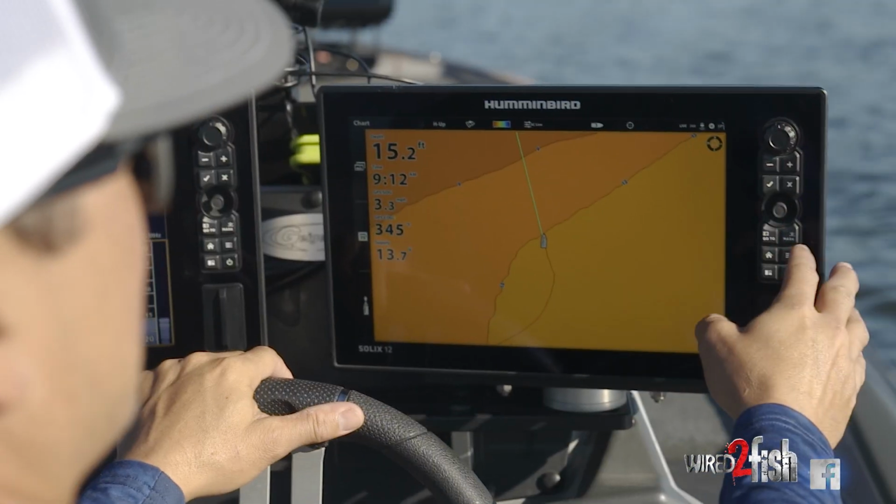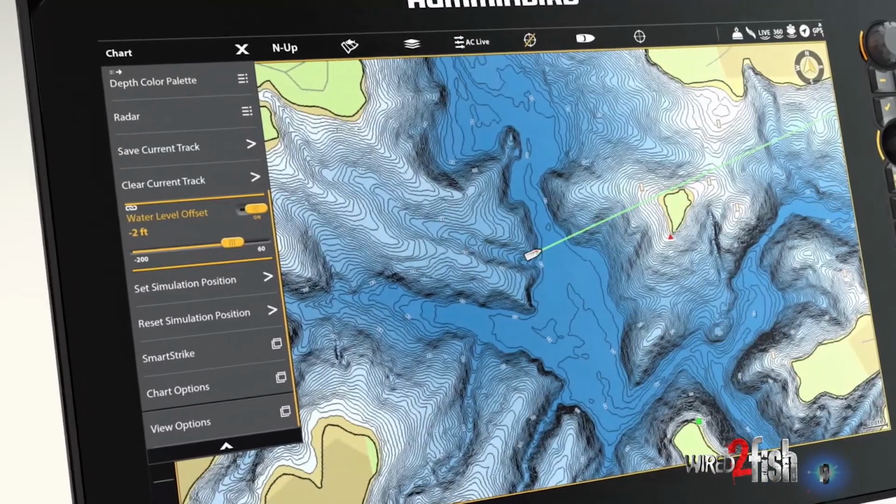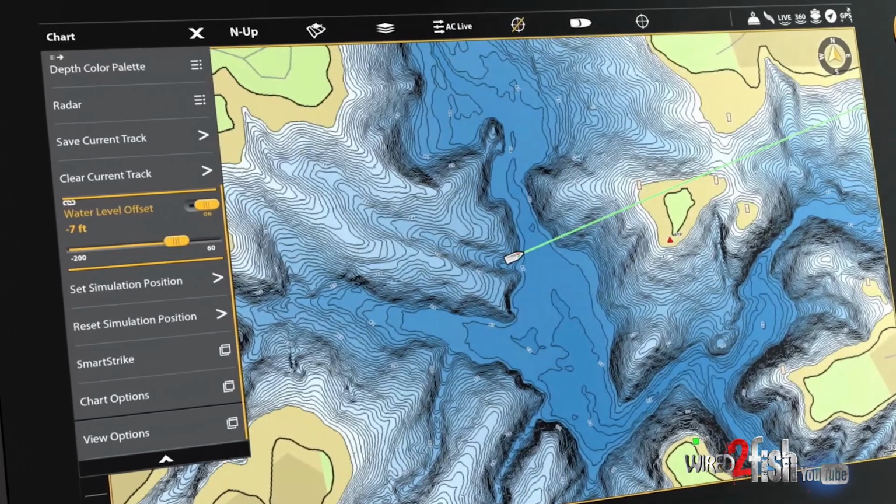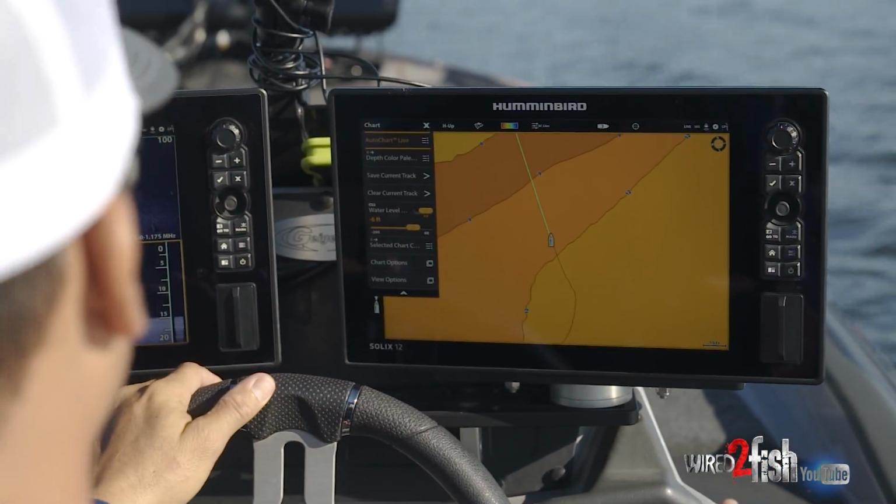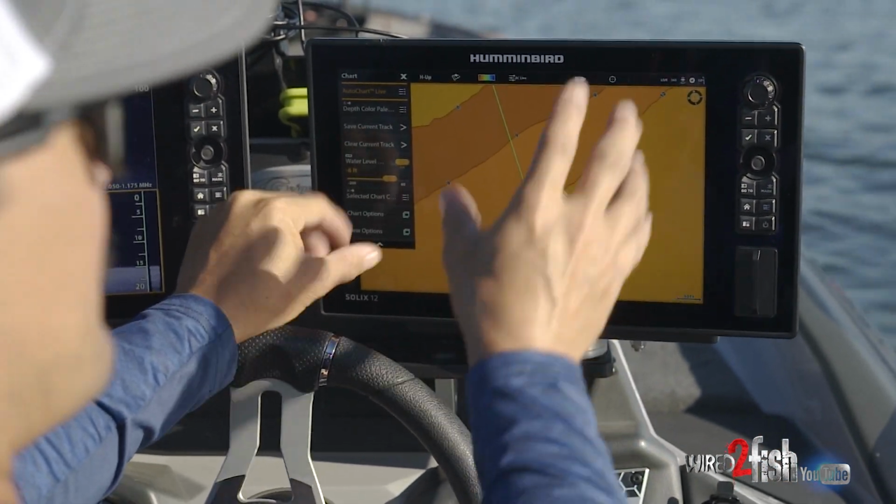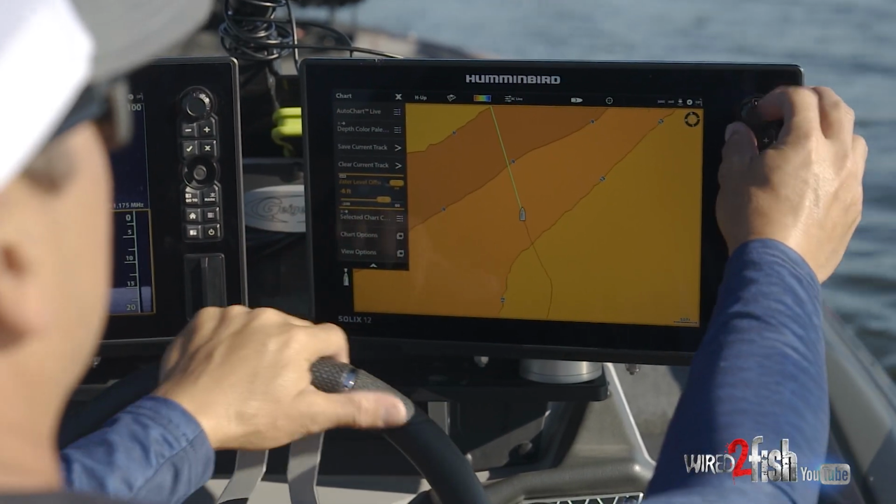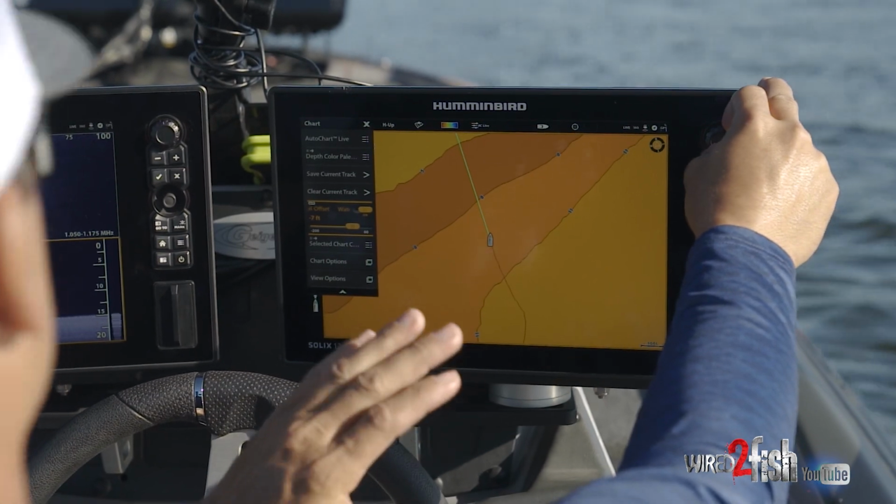One of the coolest things about running a LakeMaster VX mapping card is the ability to adjust your water level. We haven't had a lot of rain in this part of the country this year. So I can select menu on my chart, go to the water level, and adjust it so that all my contour lines are spot on.